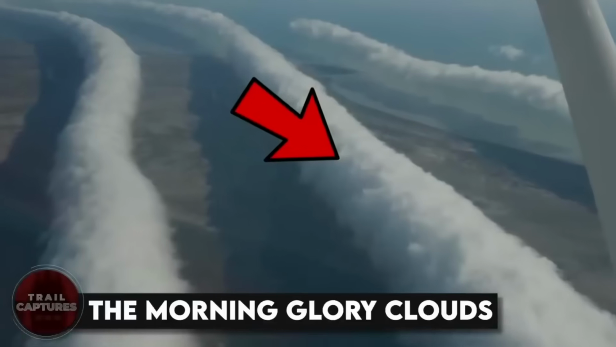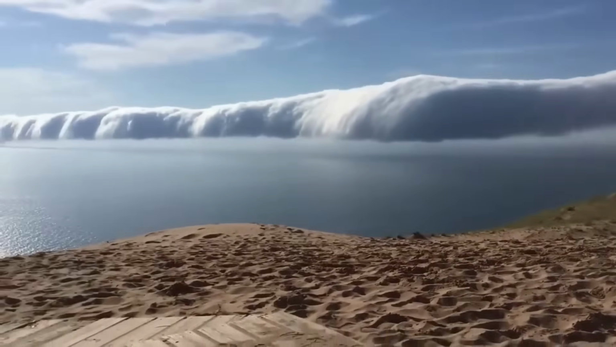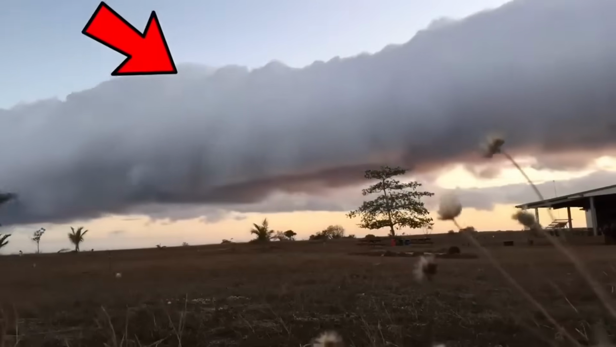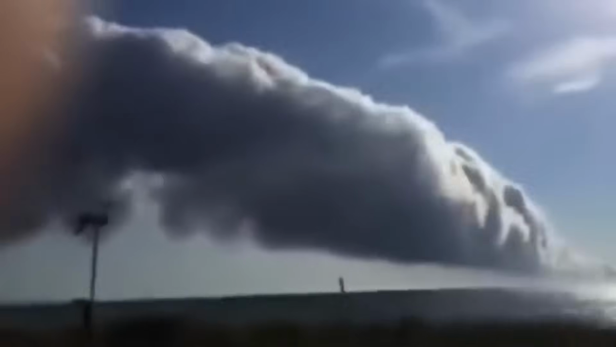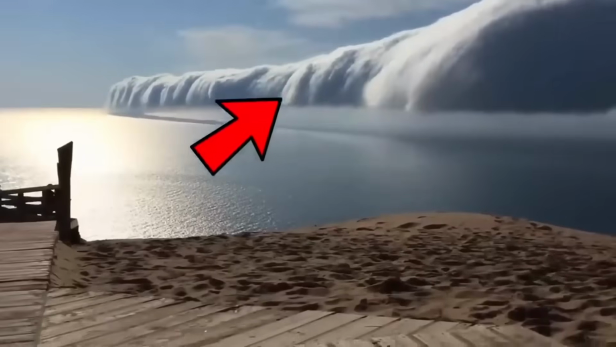The morning glory clouds. Have you seen these amazing clouds that look like a giant snake in the sky? They're actually a rare meteorological event that only happens in certain parts of the world. This dude managed to capture them over Lake Michigan in the USA. Basically, it happens when the air is really humid in the early morning, and a cloud forms at the front of it, creating the leading edge of a cylinder.